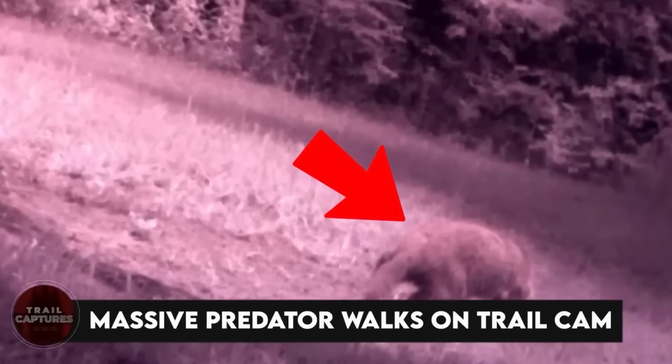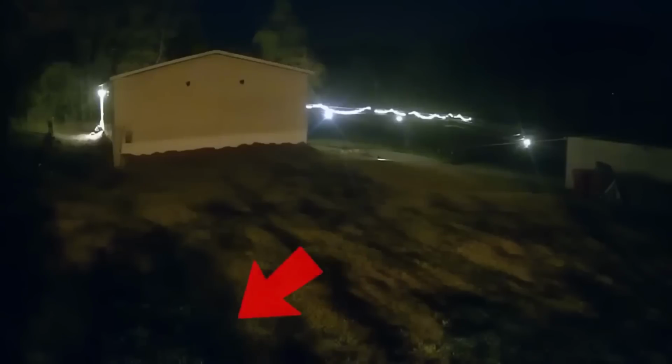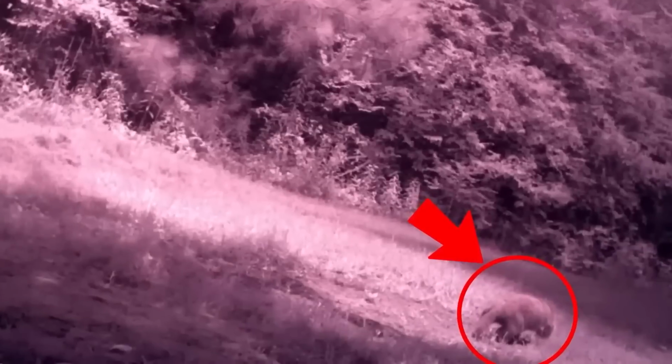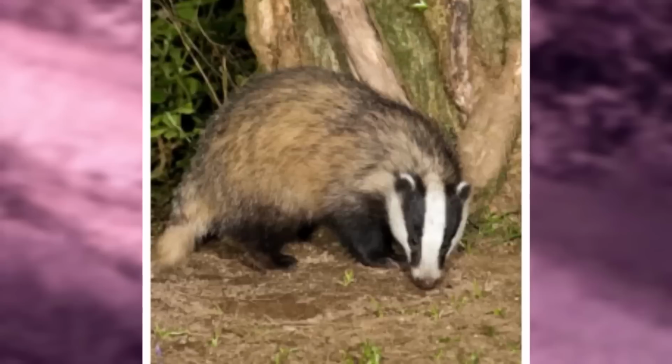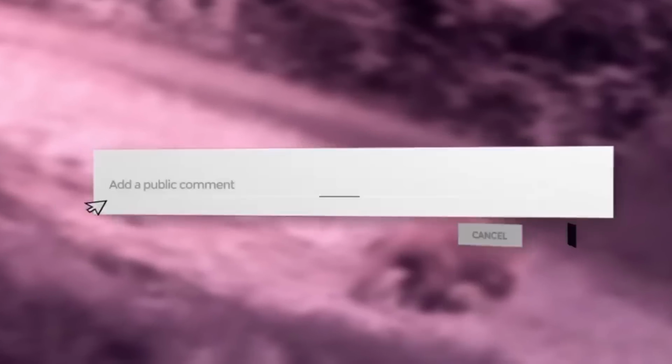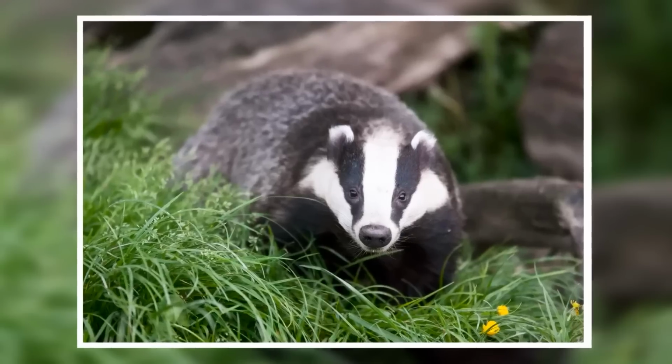Massive predator walks on trail cam. Buckle up as an unknown shadow that is intriguing and enigmatic appears. We are perplexed by it because of its short tail, large legs, and fuzzy body. It might be a badger. The disparity in color only heightens the intrigue. Let us know what you guys think about this one in the comments below. Is it really just a badger, or some other undiscovered creature?